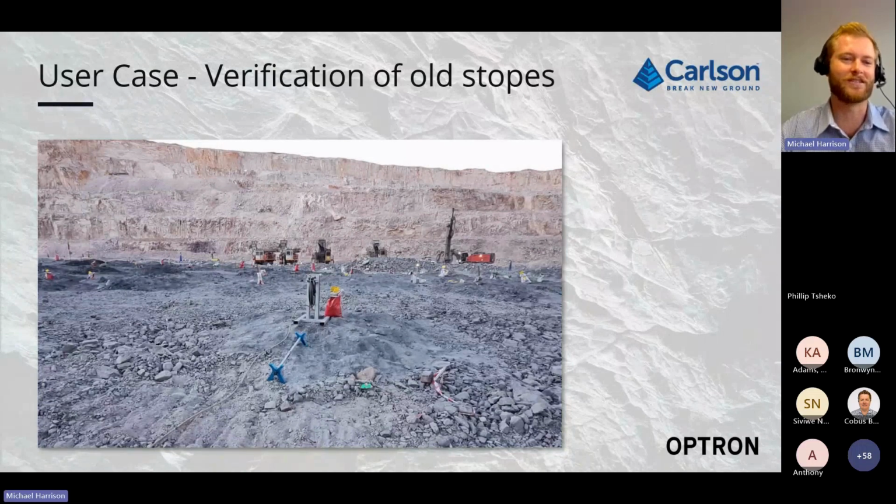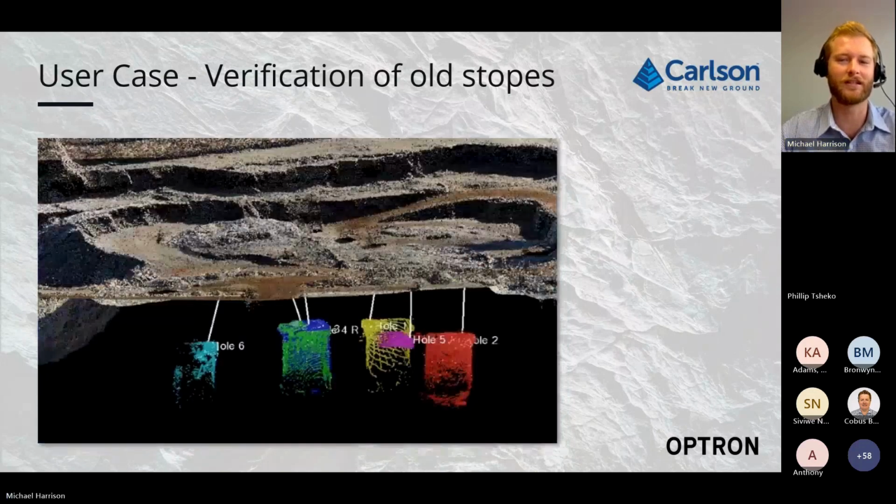But yeah, as you can see, there was no other way to get to these underground voids via the surface, and these drill holes were the only way to verify the location of these underground workings.